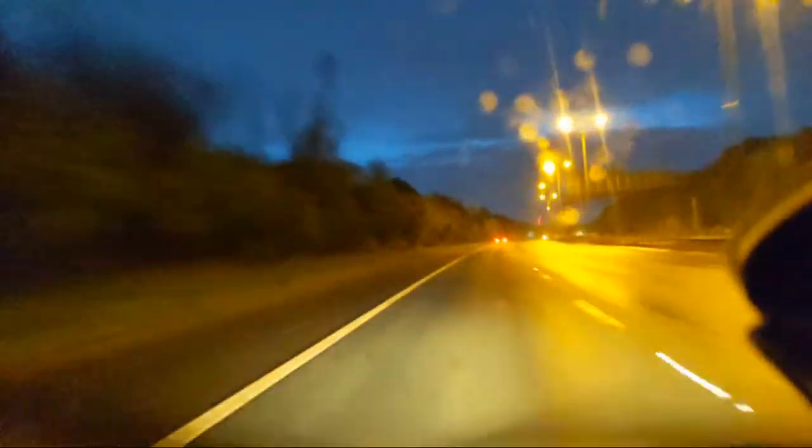Car ahead, one light, Corsa is behind me, but drop back a little bit.